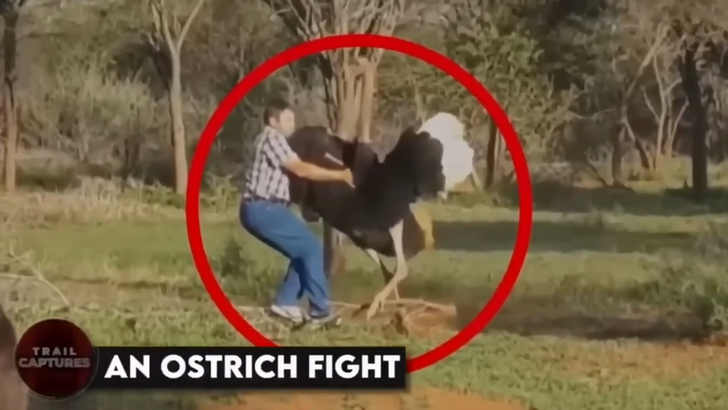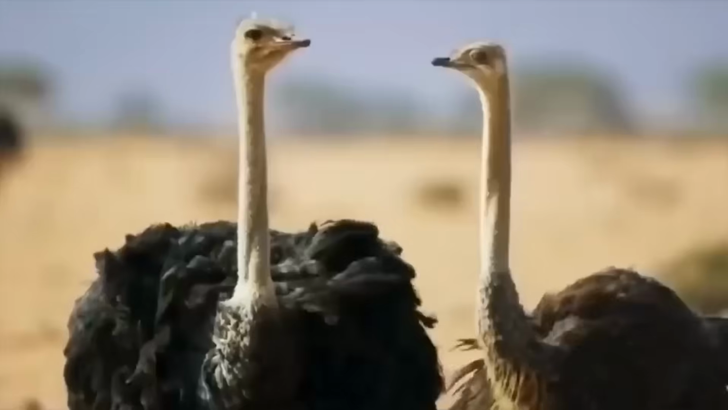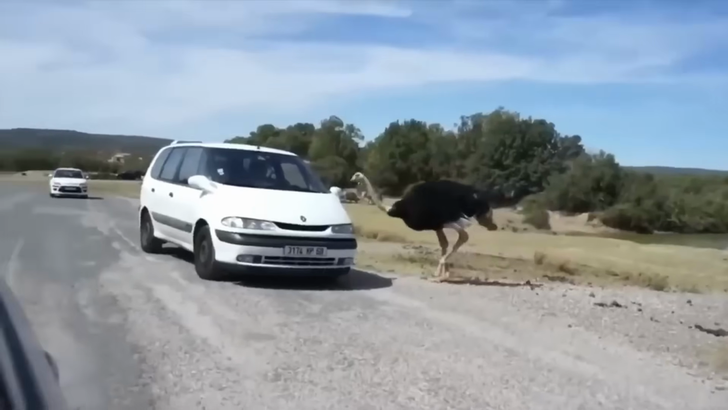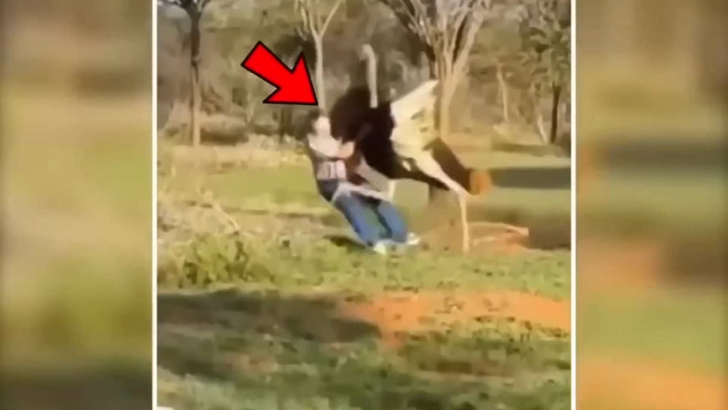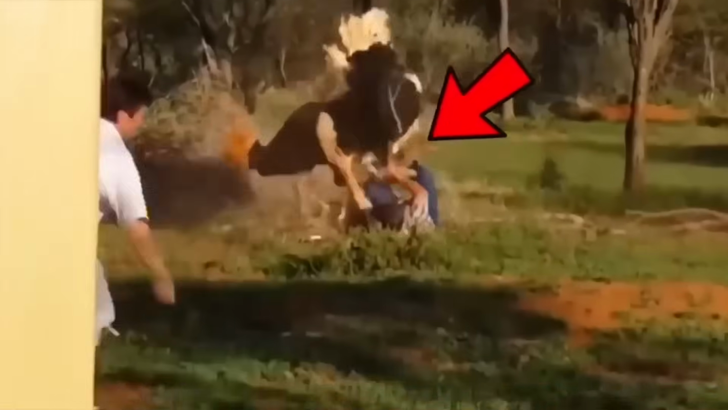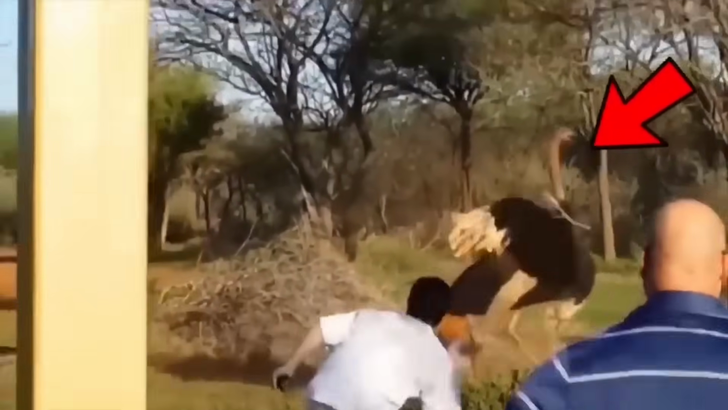An ostrich fight. Did you know that ostriches are the biggest and heaviest birds out there? Even though they're usually harmless and don't bite much, we found a video of one going berserk and attacking a man. A group of guys were just hanging out when suddenly the ostrich went after one of them.